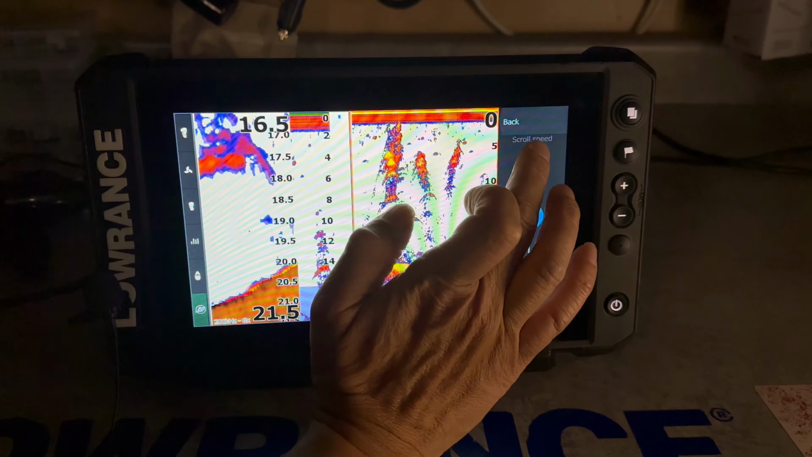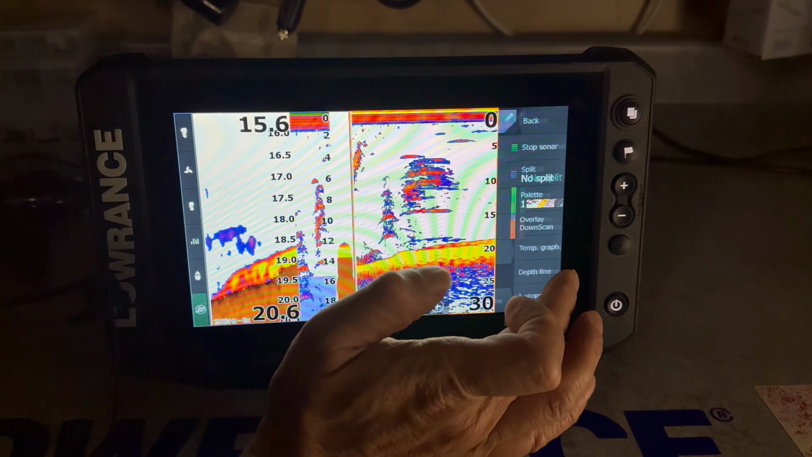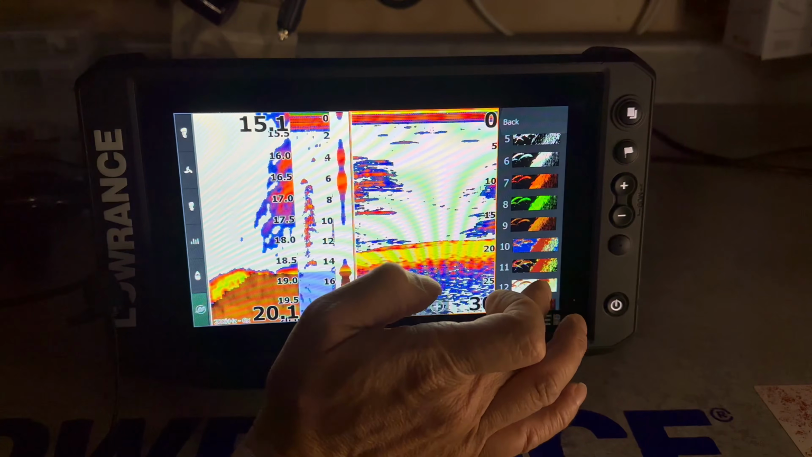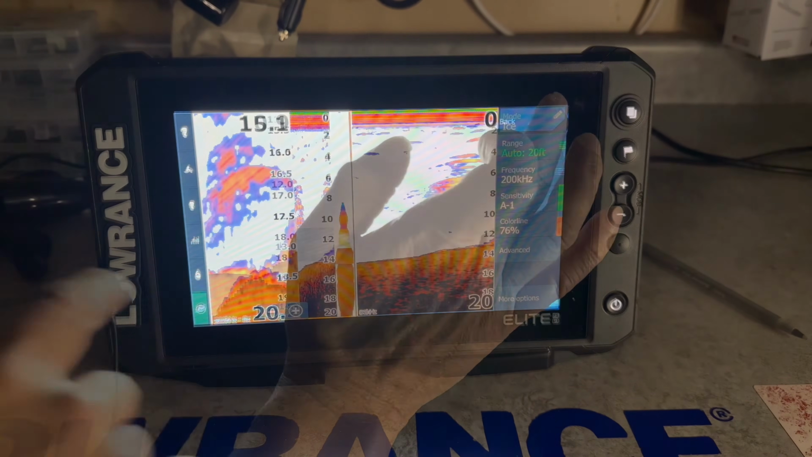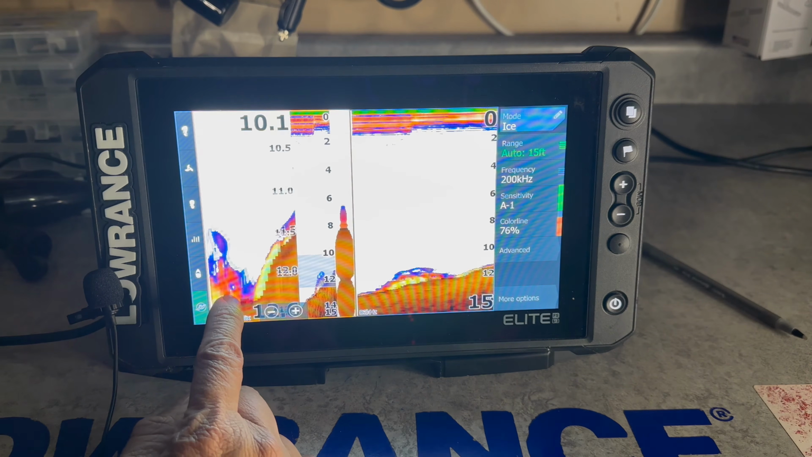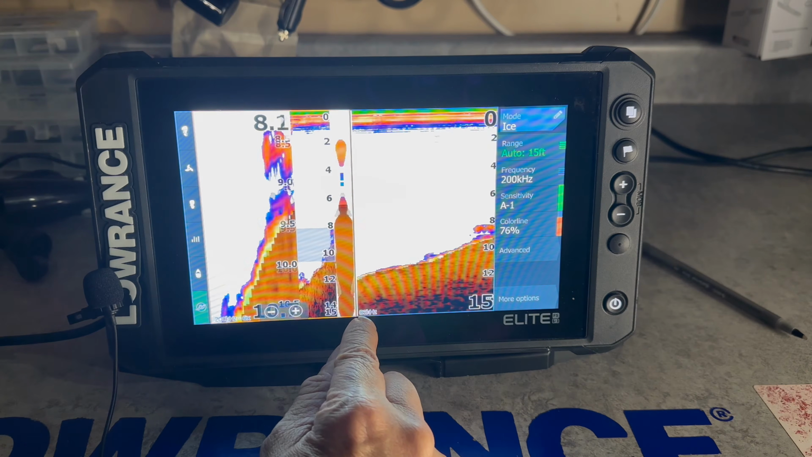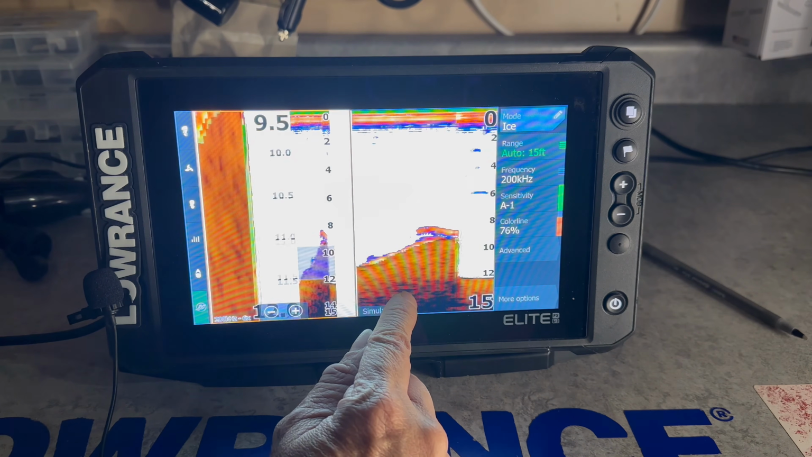Scroll speed up 6. And then we go back to color number 13. We don't put amplitude scope on a wide cone. The left cone is 200 kilohertz, which is 22 degrees from center. The right cone, which is 83 kilohertz, is 52 degrees from center.